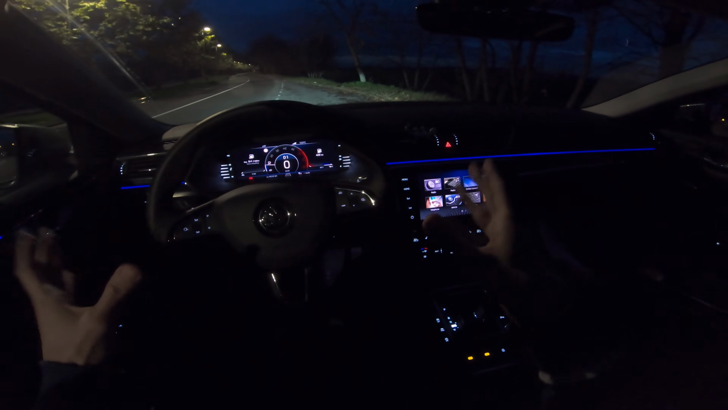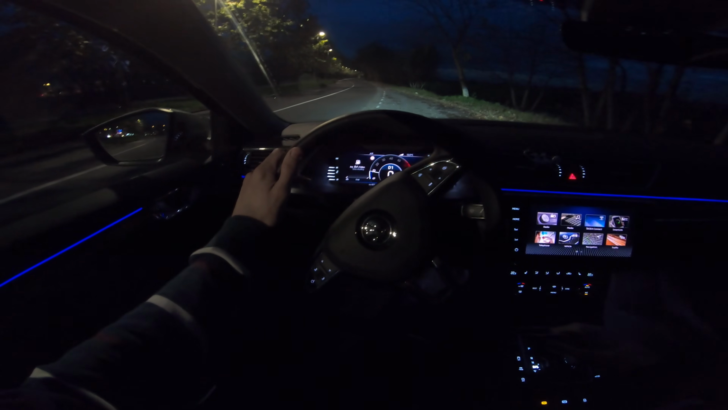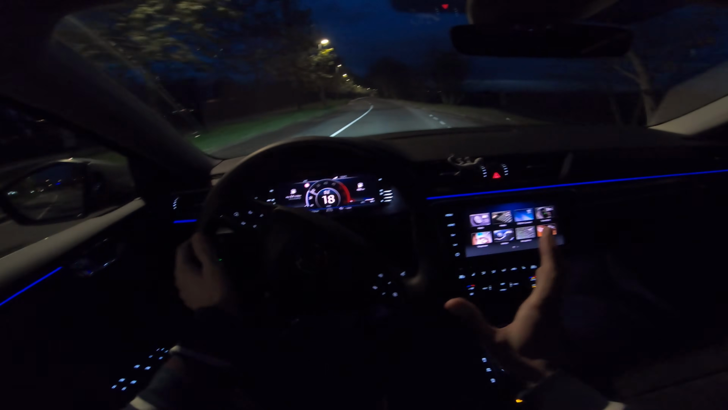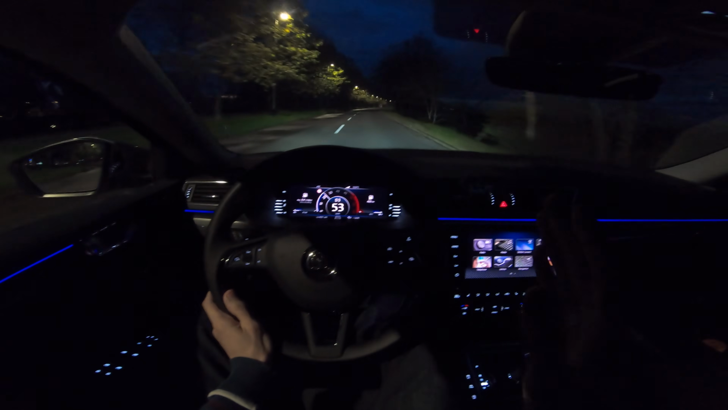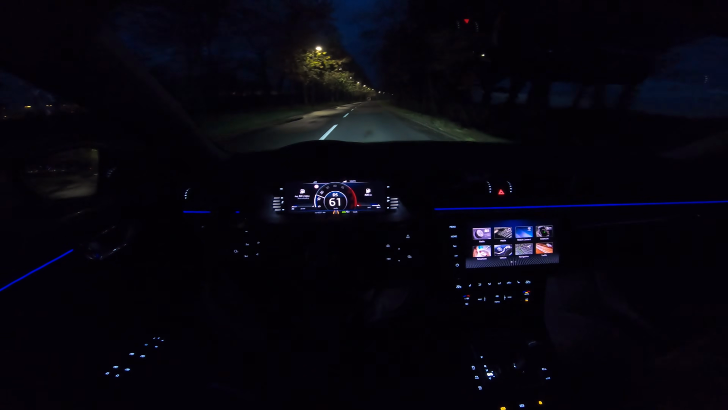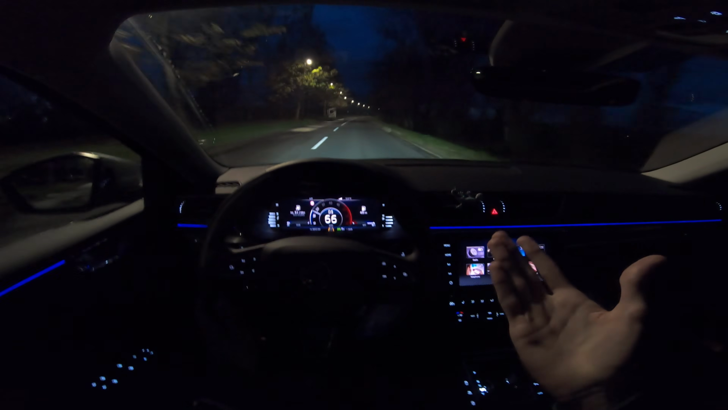So this is 190 horsepower, 2.0 diesel, all 4-wheel drive wagon. So let's head on. So the car is excellent. I'm short with the time, so we're gonna head to the road that's really close, where there's no street lights, so you can see the performance of the LED matrix lights. I'm gonna use my phone as well, so I'm gonna cut it in to show you the comparison.